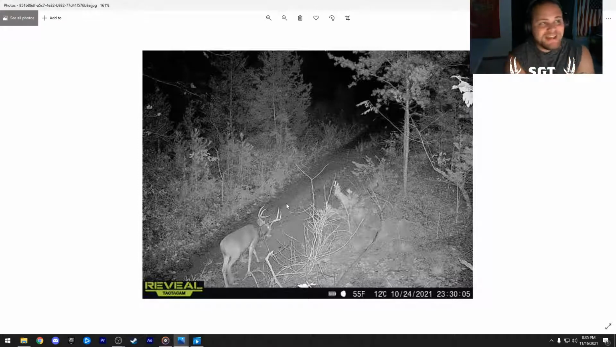They do make bucks look a little smaller when you're taking pictures from 6, 7 feet up. But this camera looks like it's 10 to 12, like a tree stand spot. Very interesting camera angle, but a very good looking buck.